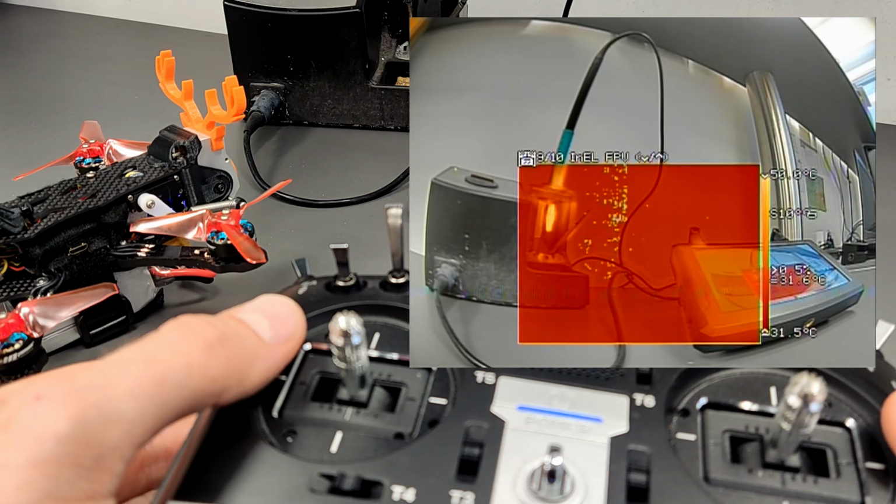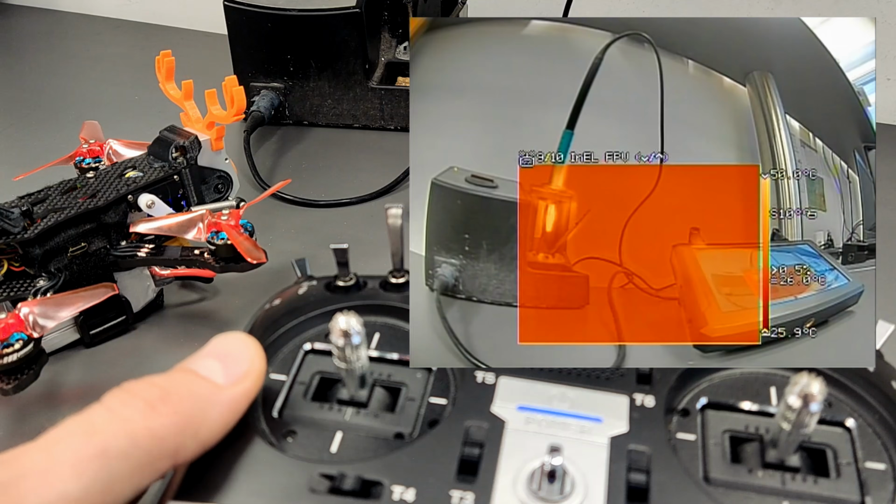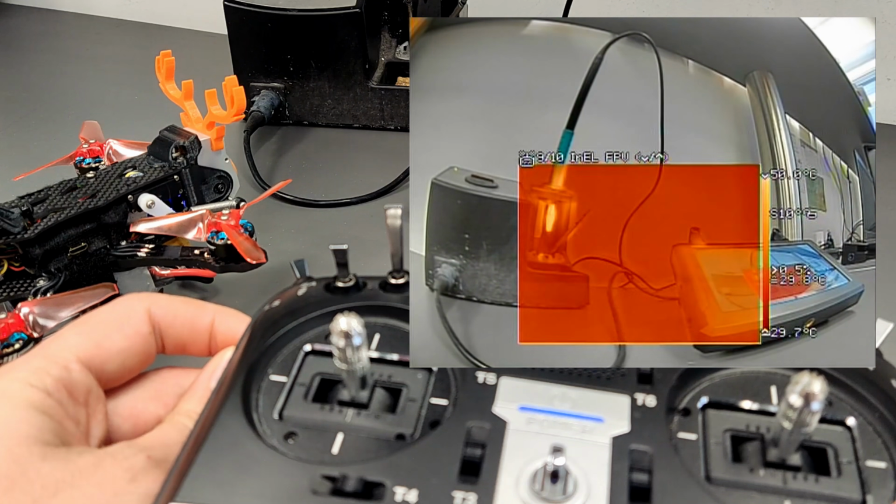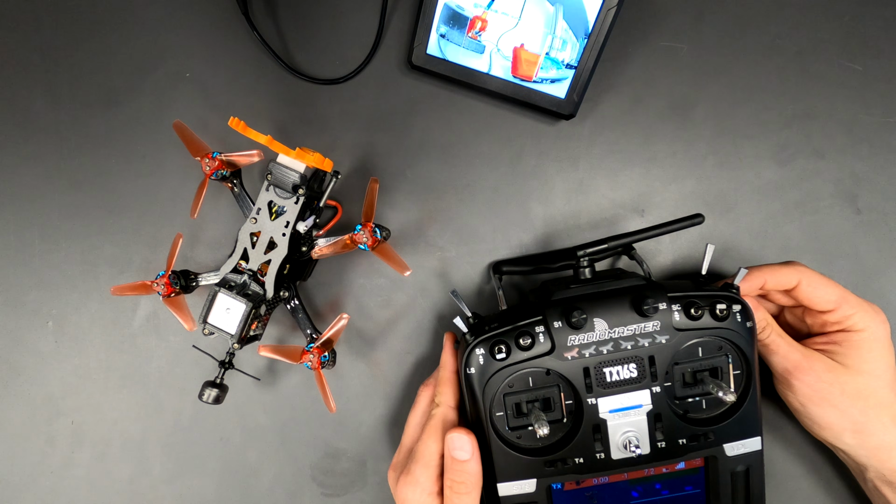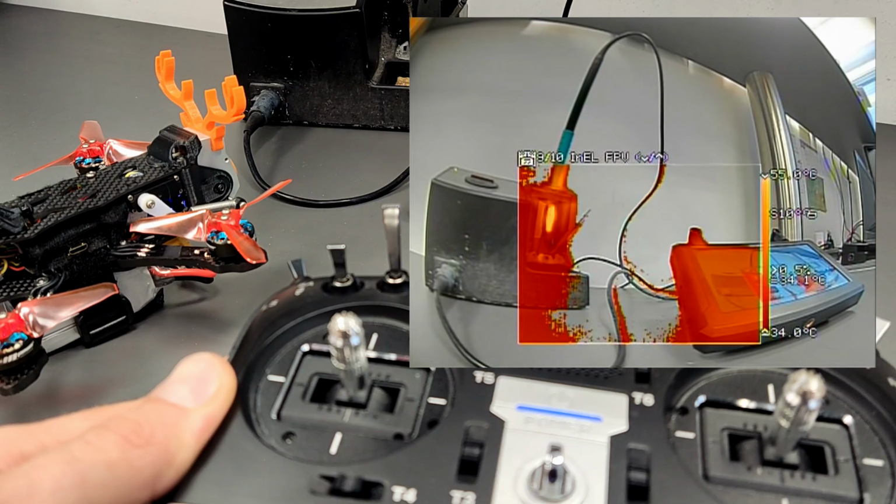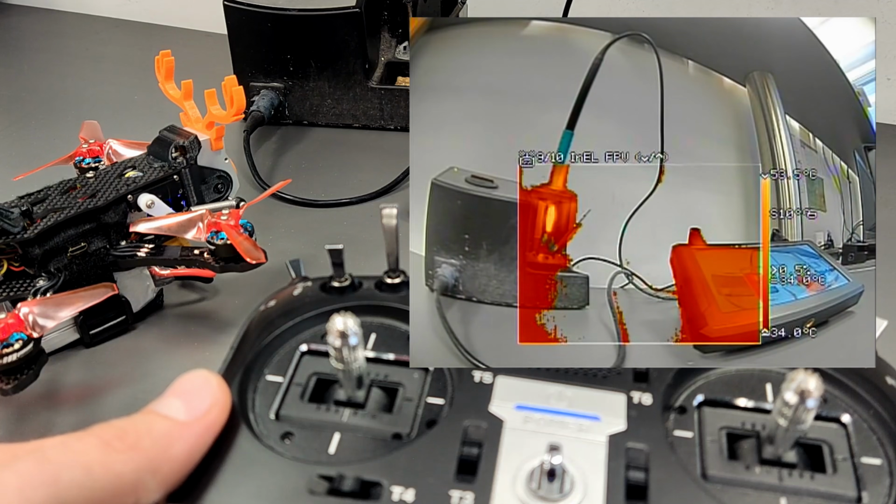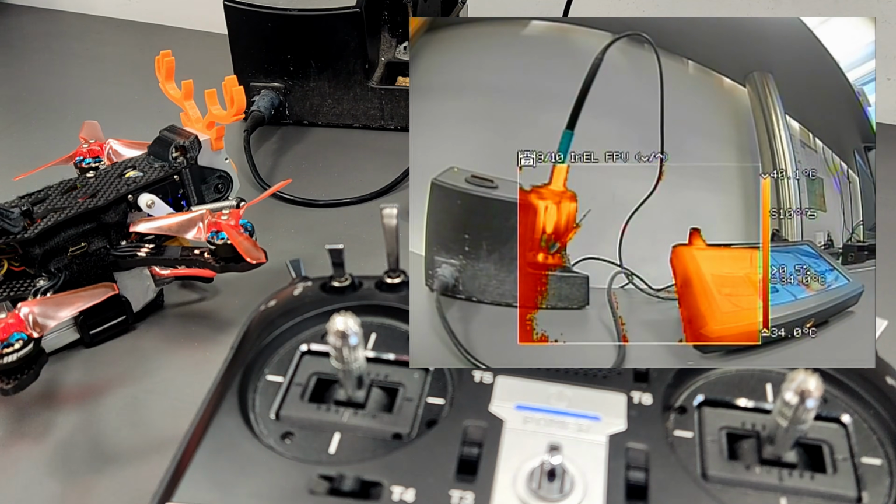Here we can see our manual mode. We can choose our minimum temperature like this. The color is also adapted. This is very bright. Here you can see the solder iron. But if we go down a little with the maximum temperature, we can also see the temperature of the monitor.